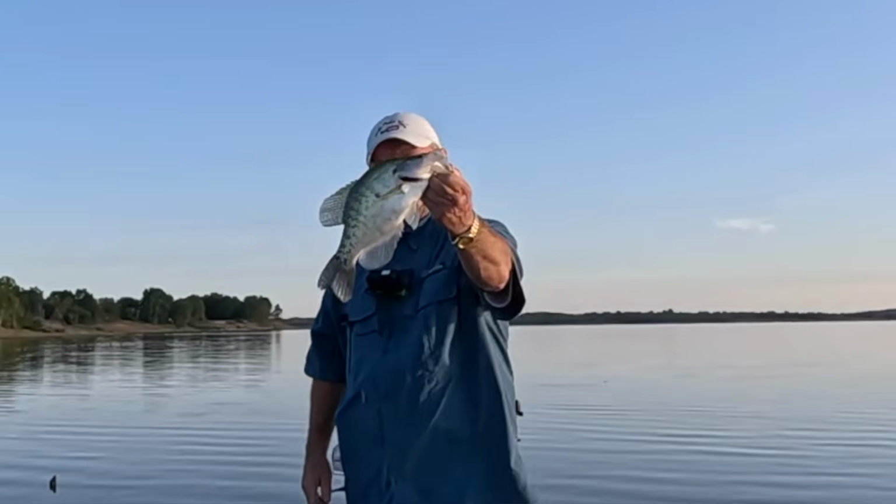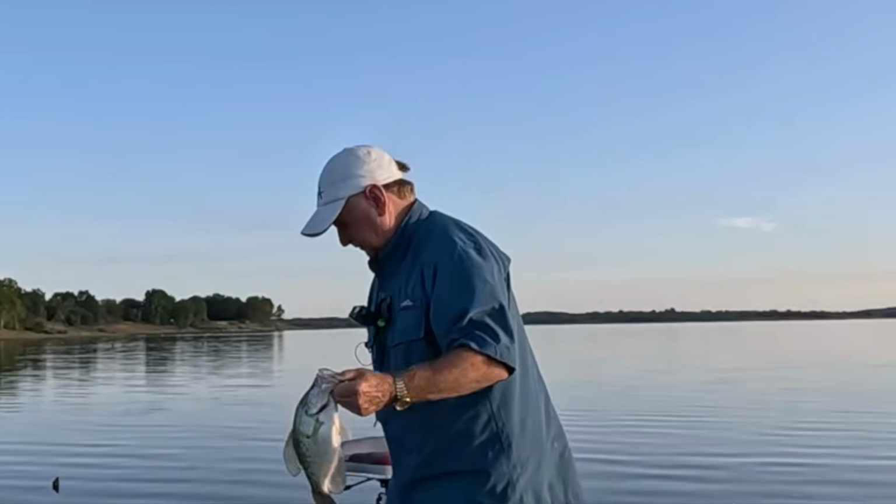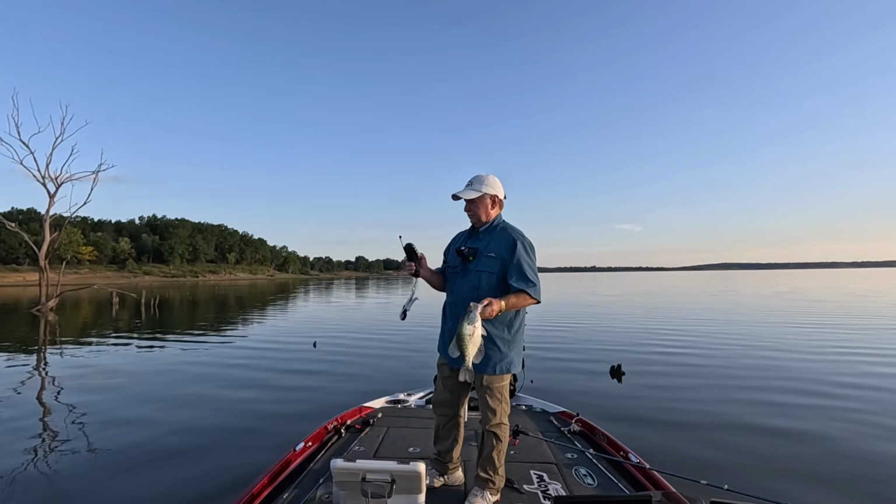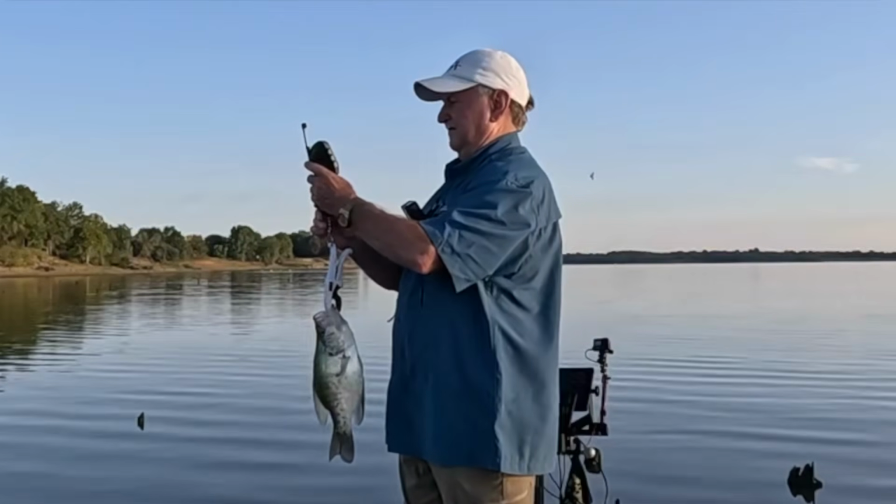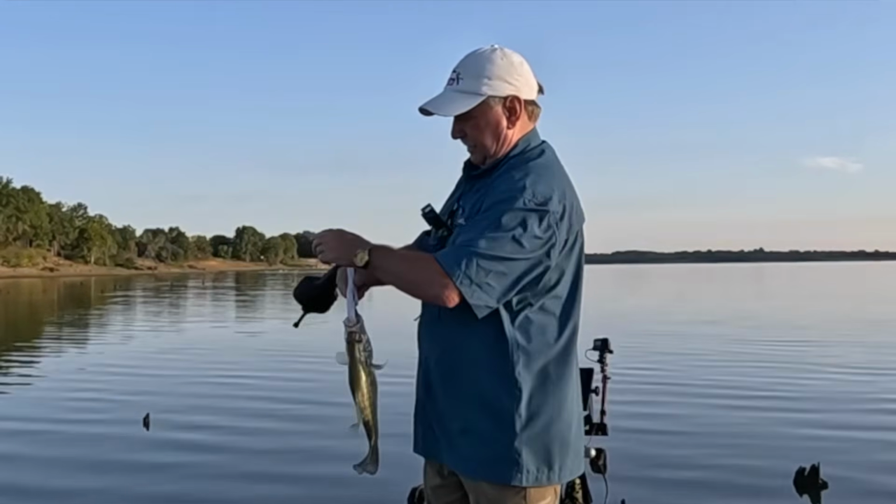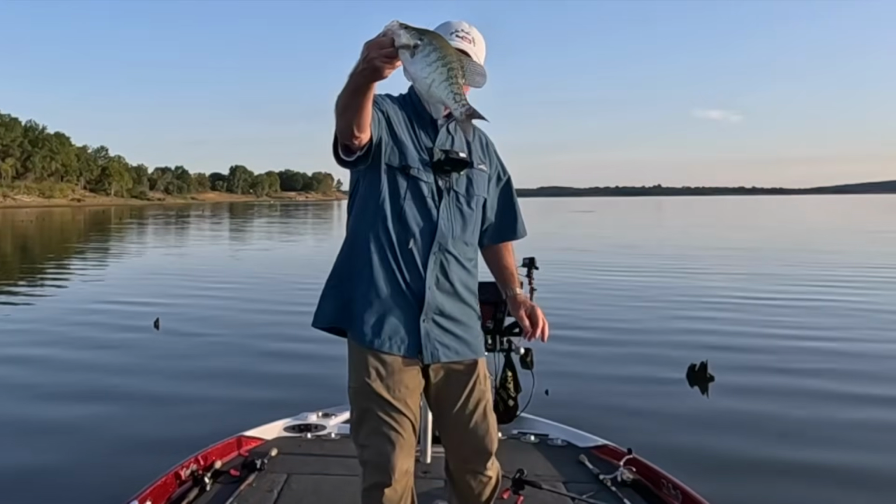Yeah, that's a good fish there. Let's see what that fish weighs. Just for grins. That fish weighs 1.21. Pound and a quarter fish. Laying there on the old timber. Thank you, buddy.